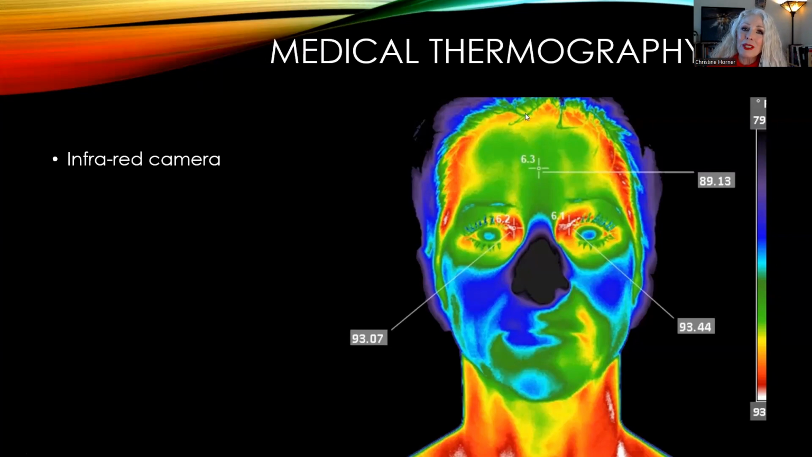So I'm going to spend a little bit of time going over the distinction between a physiological test and an anatomical test. So if you look at this image of a head, you might think, okay, anatomically, it looks like a head, but it actually is all an illusion. Again, this is a physiological test. So what happens with the infrared camera, at its most simplistic level, all it's doing is measuring the surface temperature of the skin. That is it.